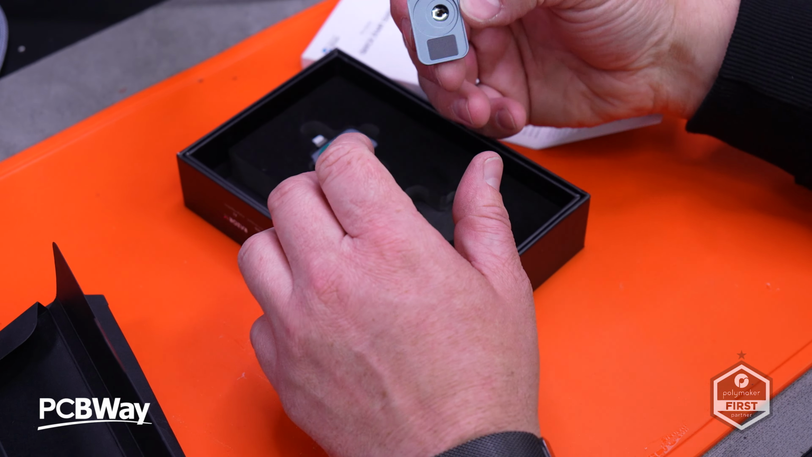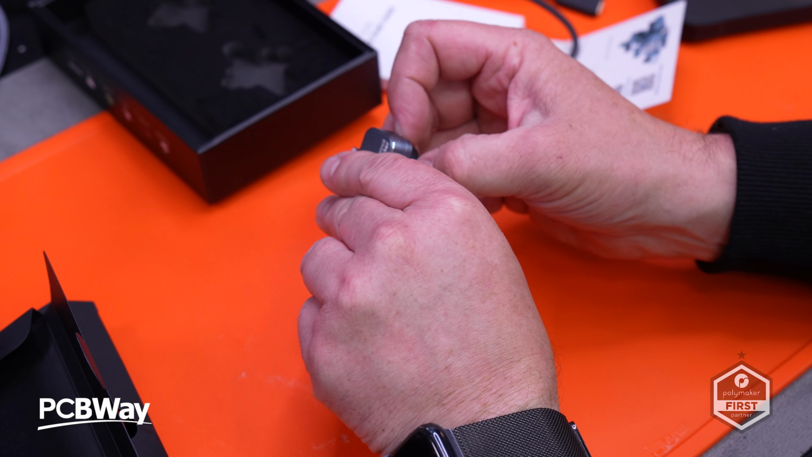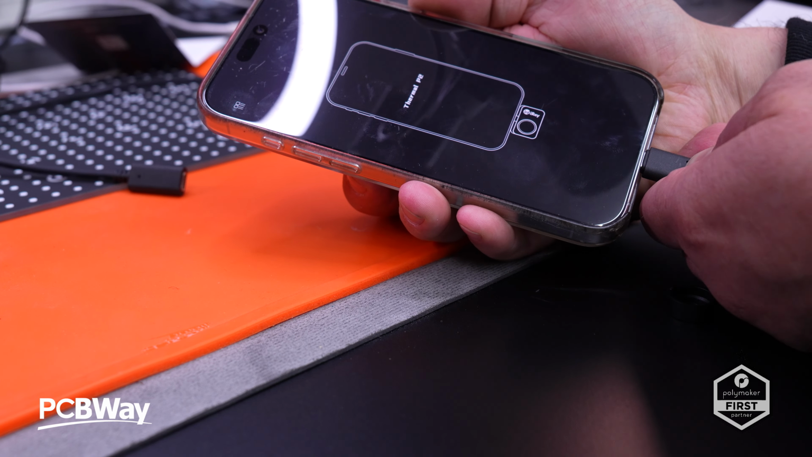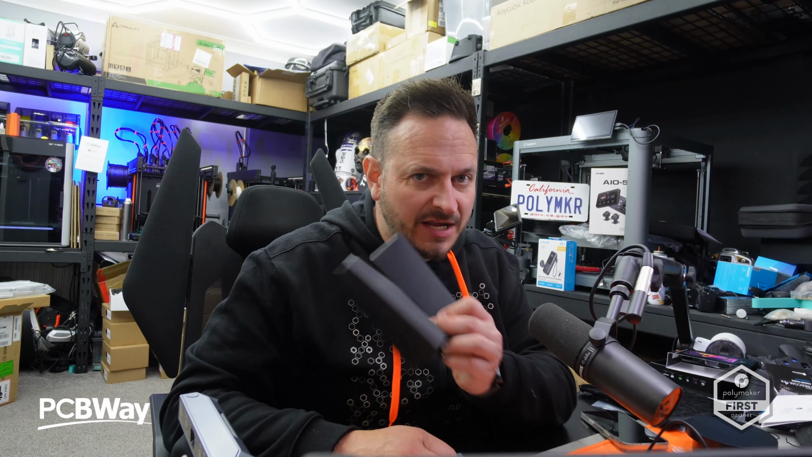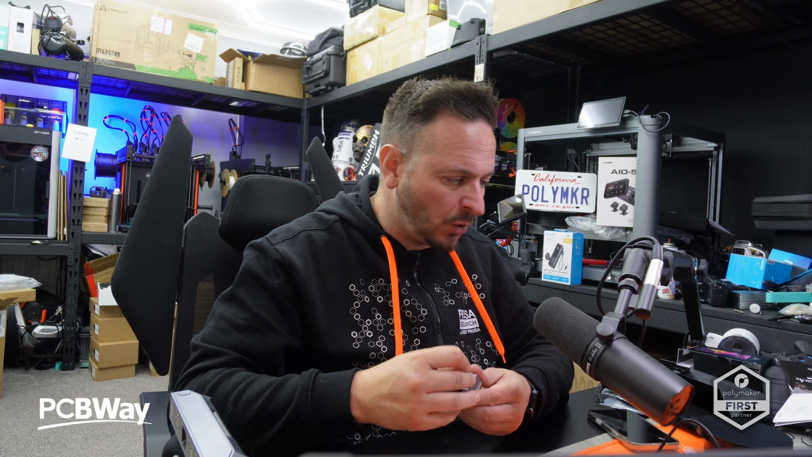So inside of the box, of course, you will find the camera, the magnetic camera shield, and well, make sure you don't lose this, along with an extension cable. So I was just checking through the accessories and guess what I found? A lightning to USB-C connector. It was actually in there already, so I can cancel my order on Amazon.